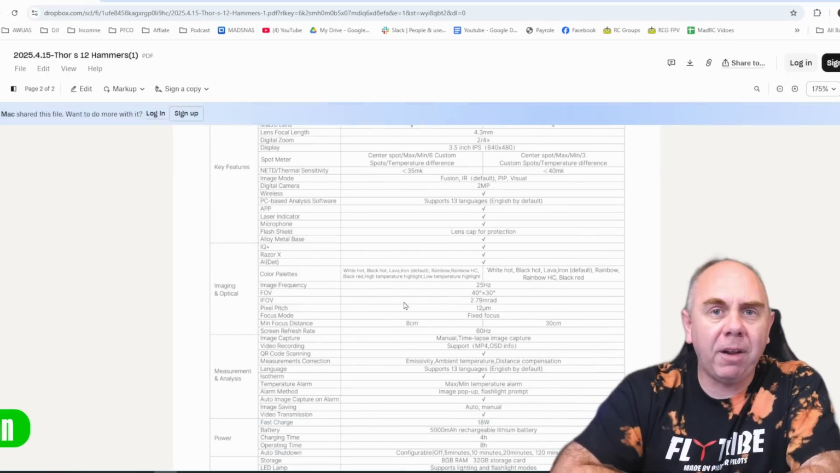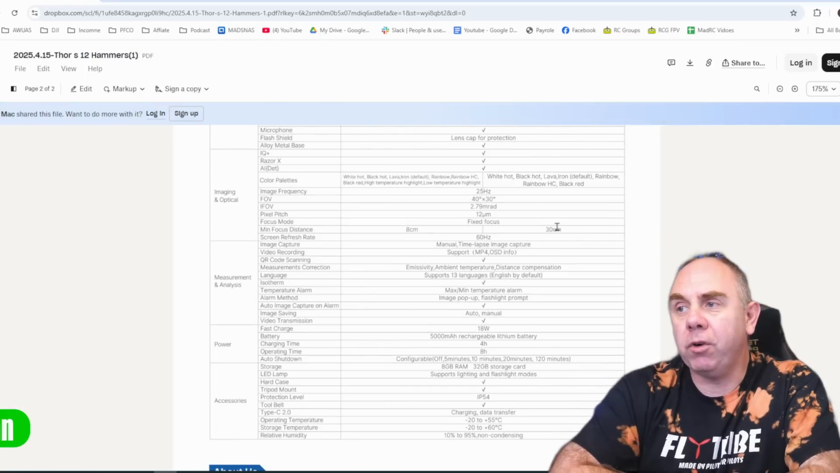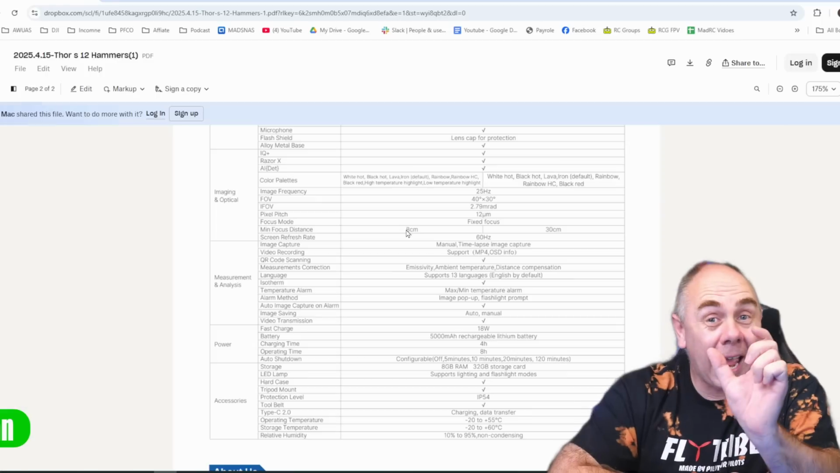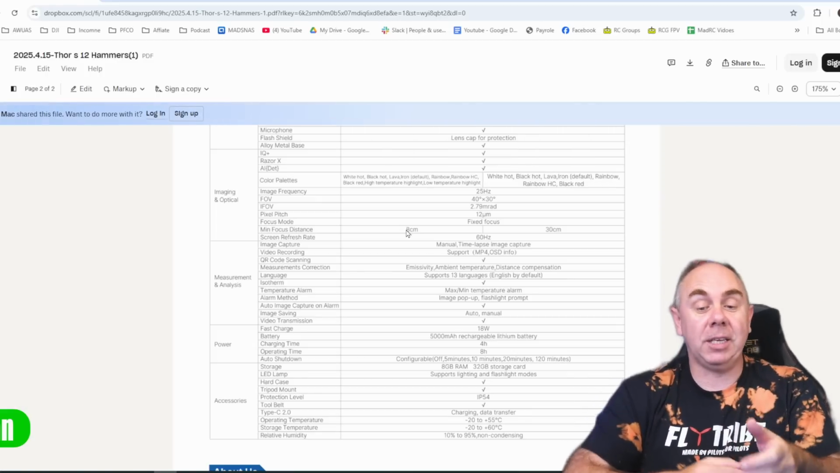One of the biggest benefits, obviously, of the macro version is the focal range. So for instance, as I've said already, my one that I've got here is 30 centimeters. The macro version goes down to 8 centimeters, and that's going to be the ideal version for things like electronic repair on the bench.